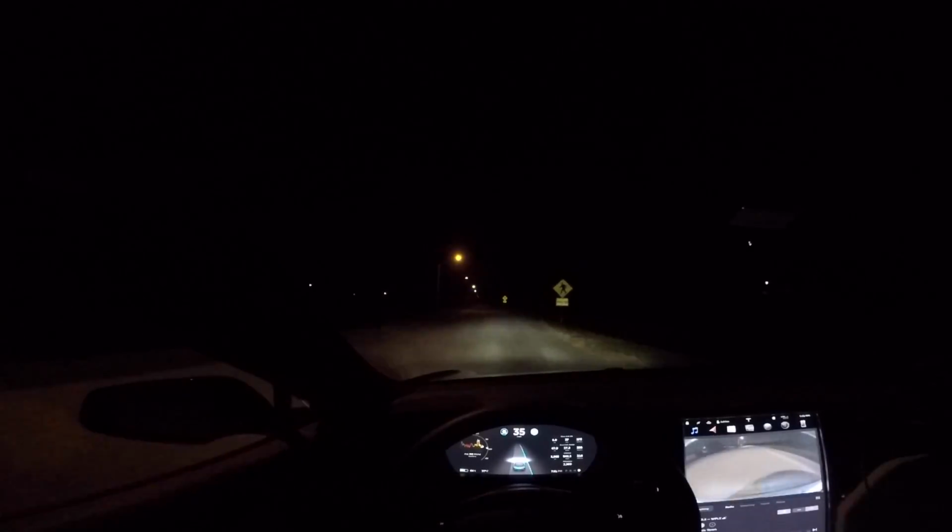And basically, over here there are no lanes at all. Even with no lanes, it's doing a pretty good job. It's a little more bouncy than normal, but it's a pretty decent job for not having lane markings at all and being nighttime. So this is impressive right here, guys. This is really cool.